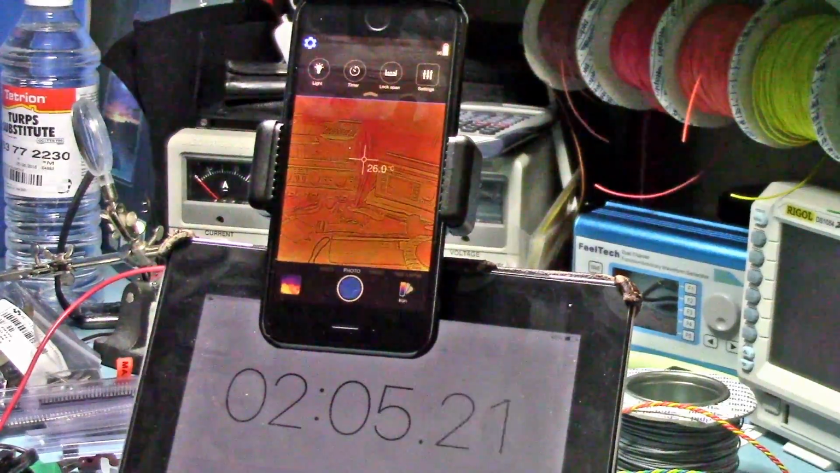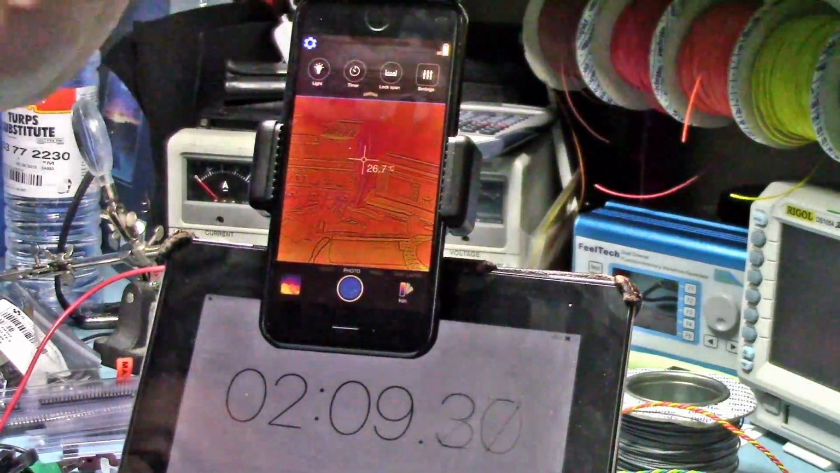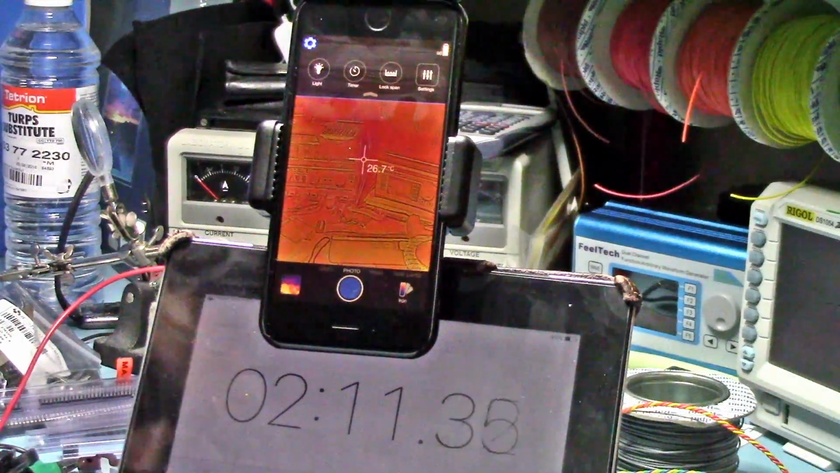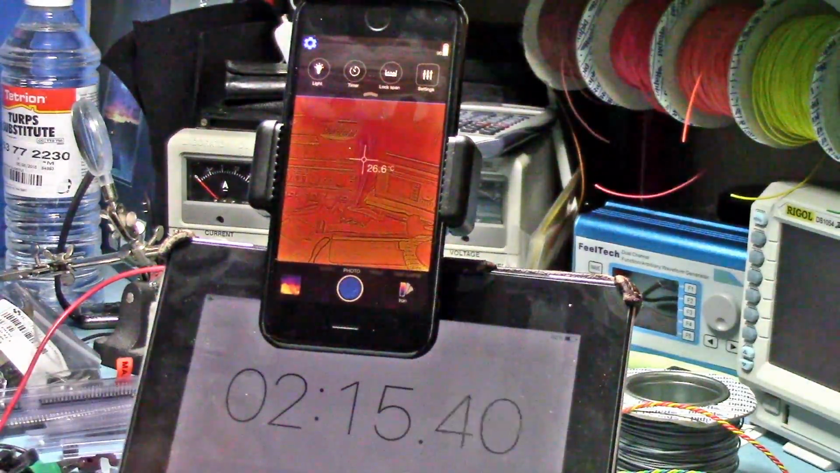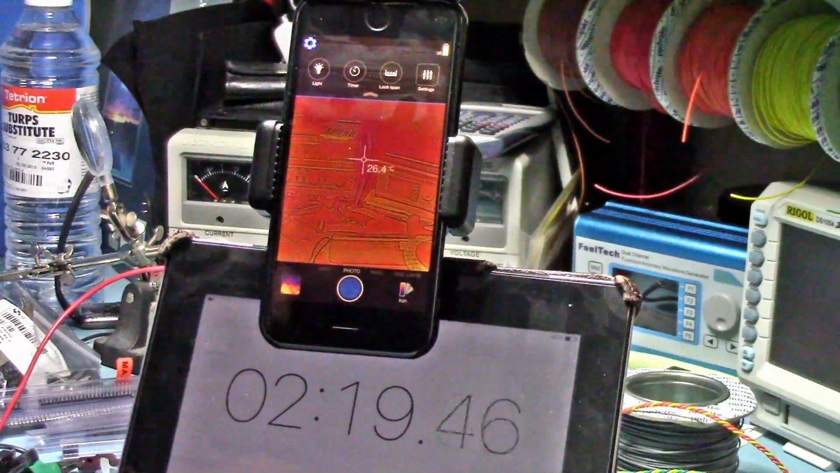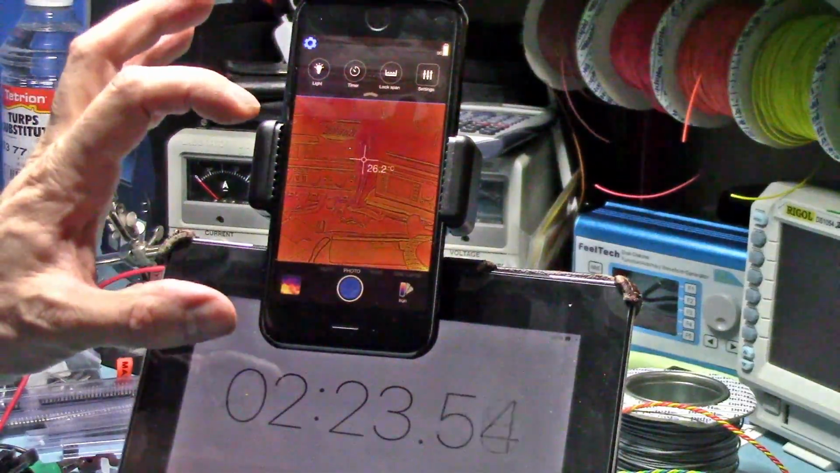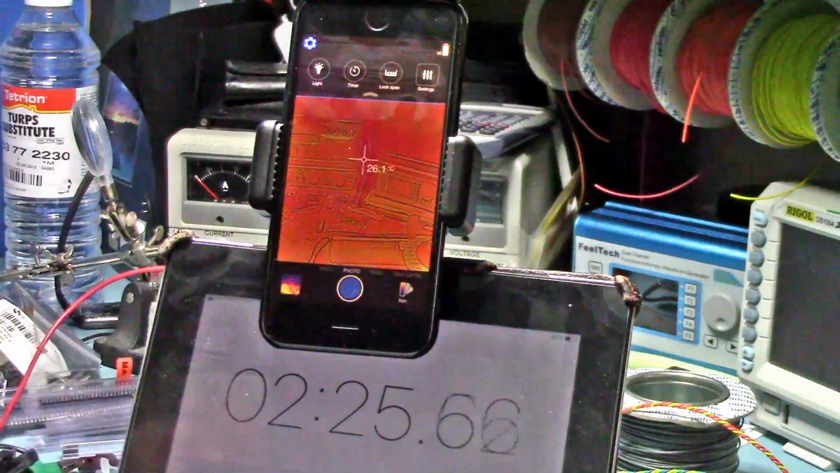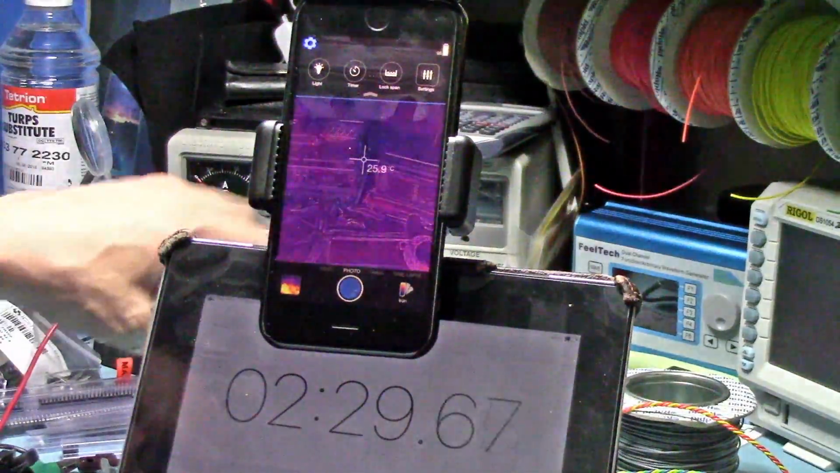Right, so you can see the time, there's 2 minutes. It's literally just switched on. I've just opened the app, and then I've started the thing. So I'll come back once the battery on there is depleted. We'll then have a look and see how much battery is left in the iPhone, so we'll see how much the actual app takes, how long we get, how much life we get from this, and like I say, it's real time.